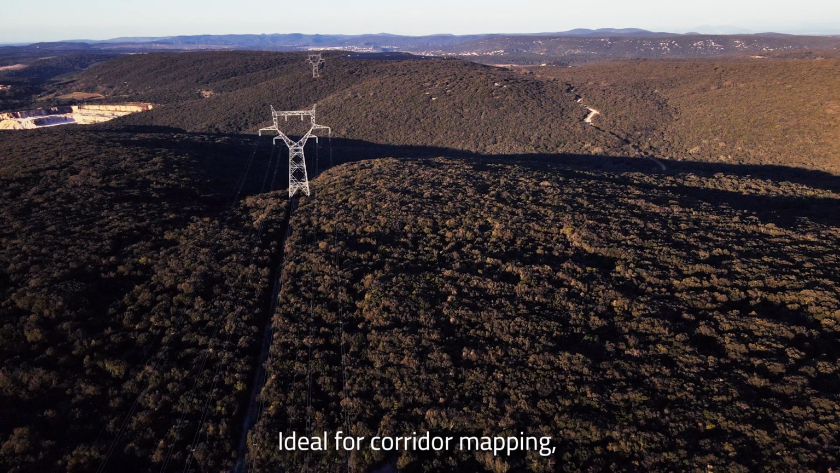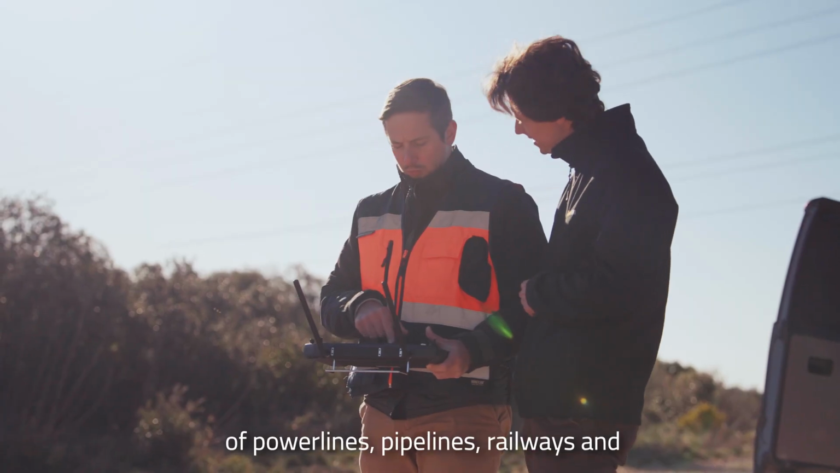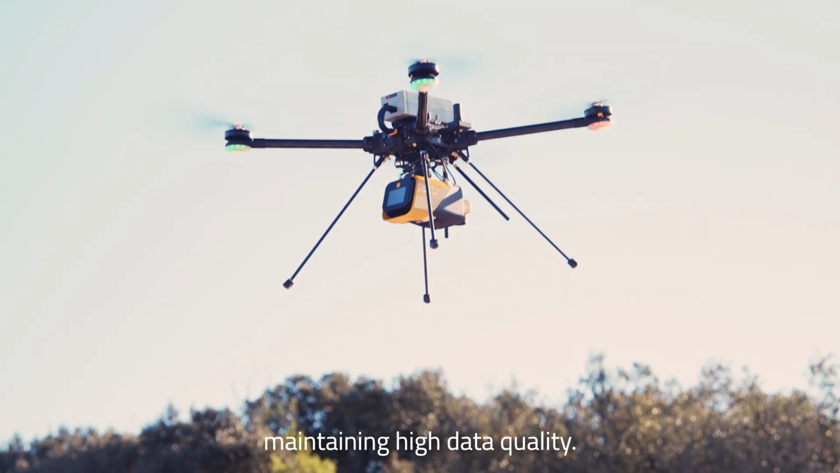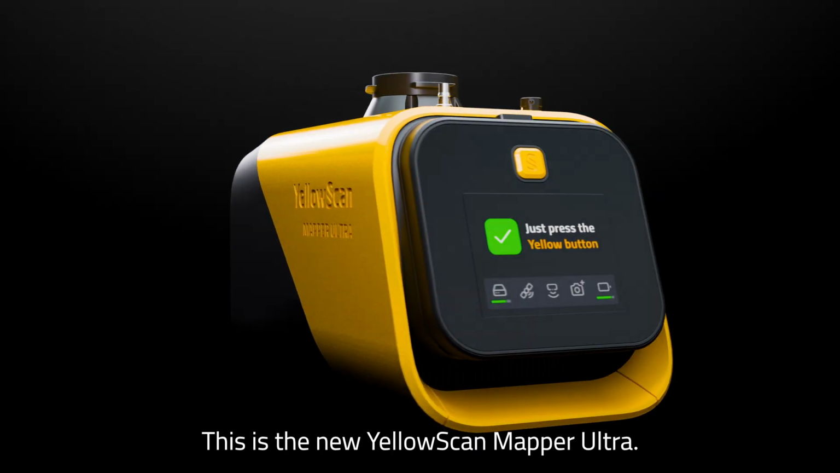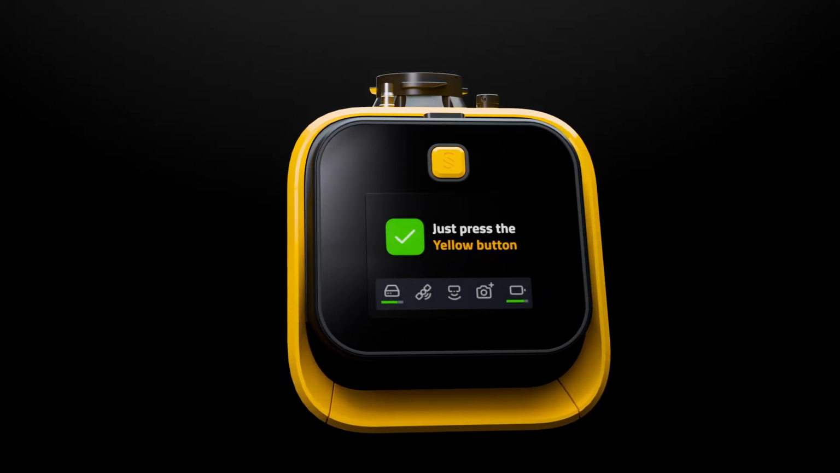Ideal for corridor mapping, the system enables efficient surveying of power lines, pipelines, railways, and transportation networks, covering long distances quickly while maintaining high data quality. Designed and engineered in France, trusted by geospatial professionals worldwide. This is the new YellowScan Mapper Ultra. Built to go further. Built to see through.